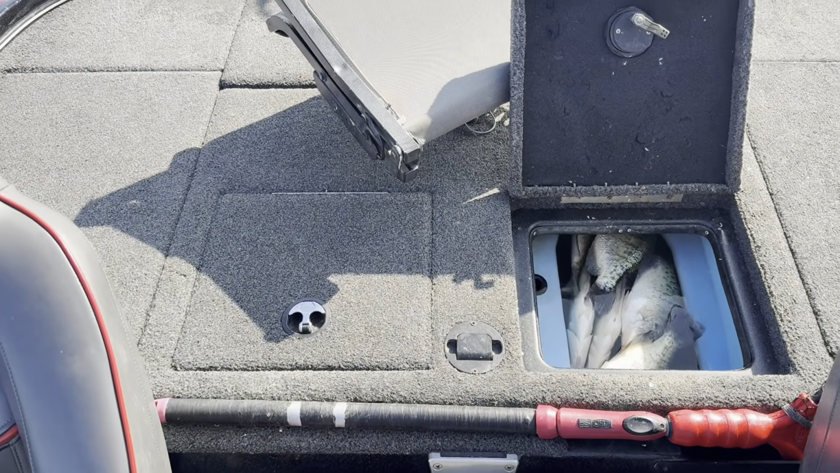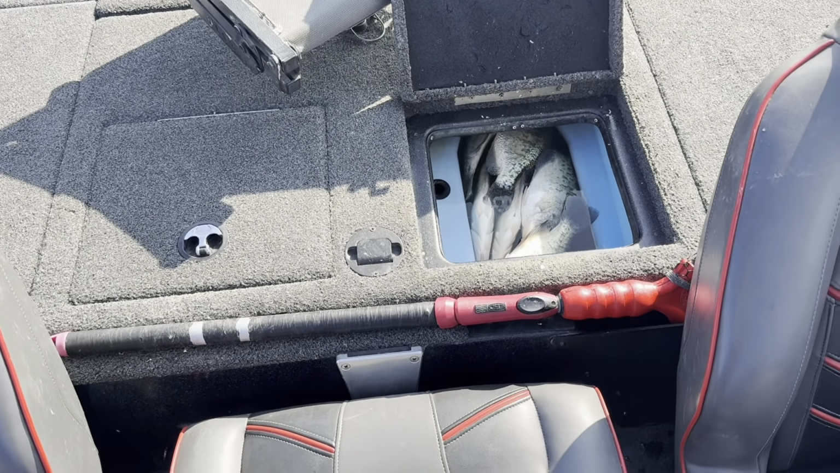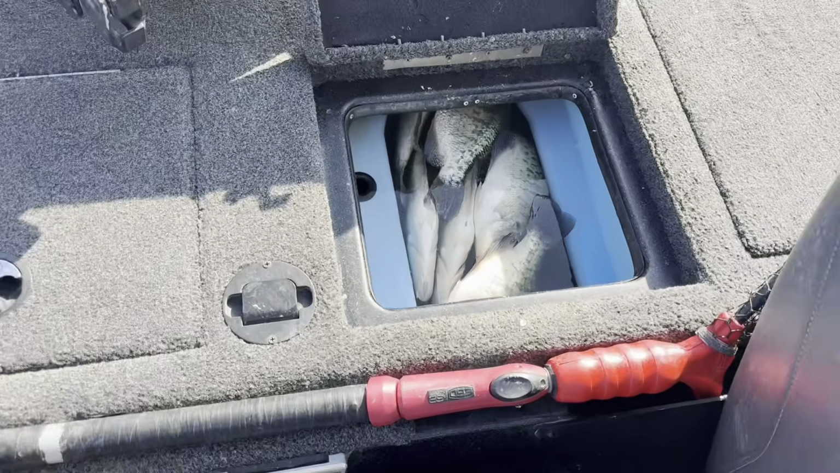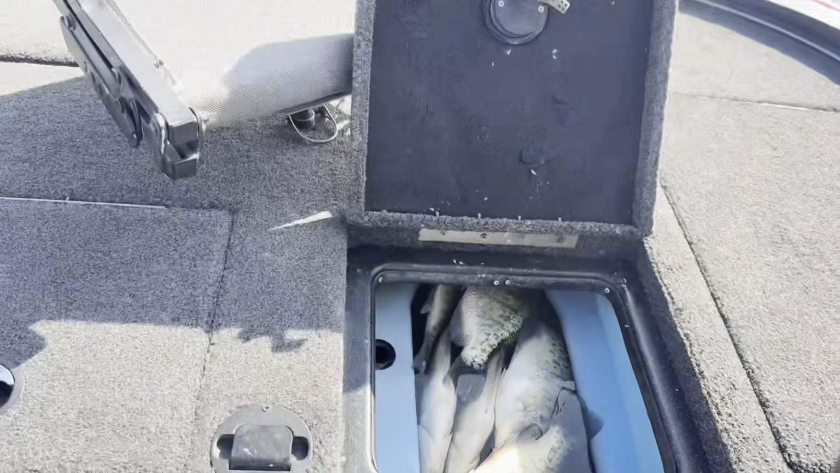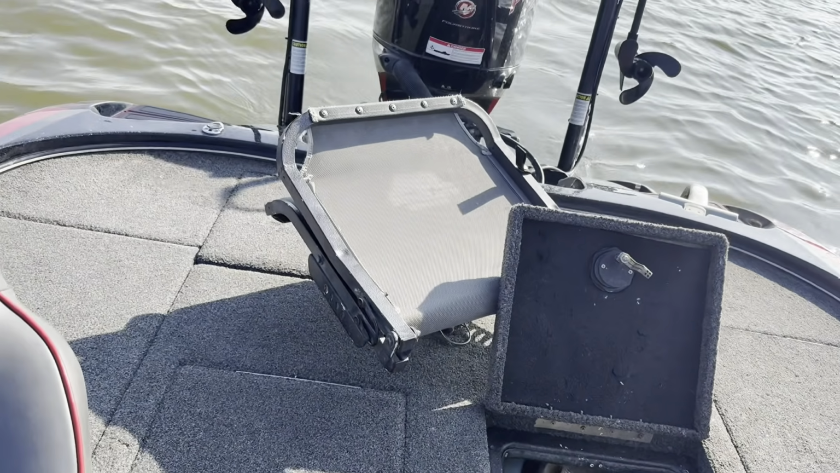Alright guys, I'm going to pick up and run somewhere else because this place sucks. They're being stubborn. Got a few in the live well, nothing crazy to brag about, but a few eaters, so we're going to fire up and make a run.